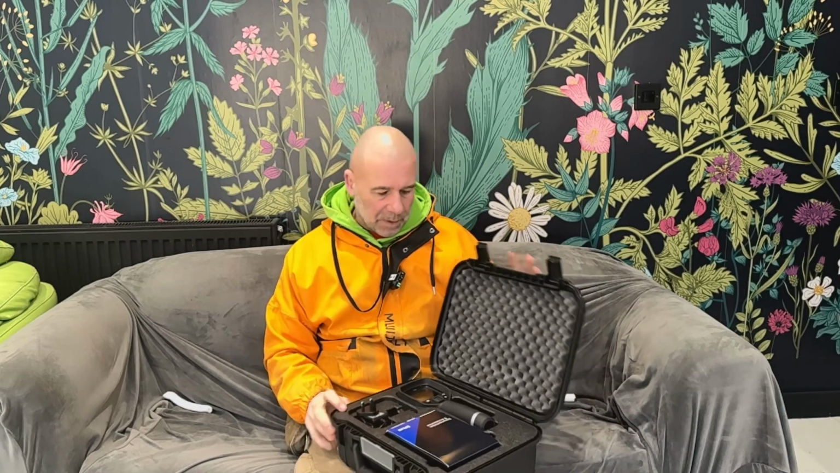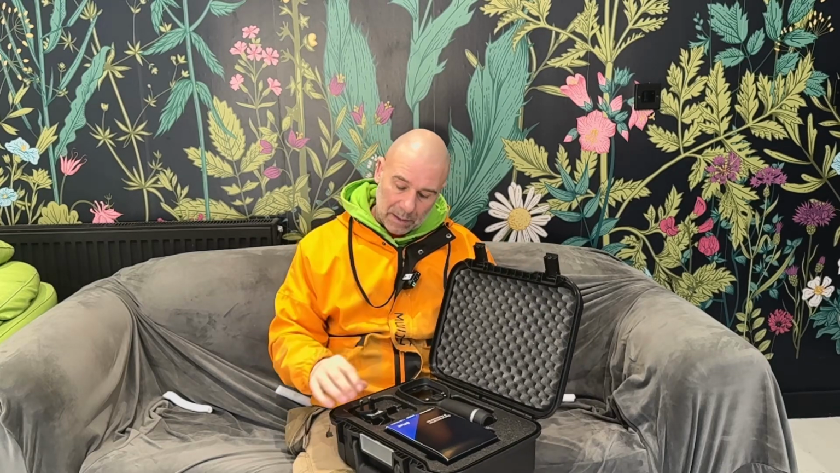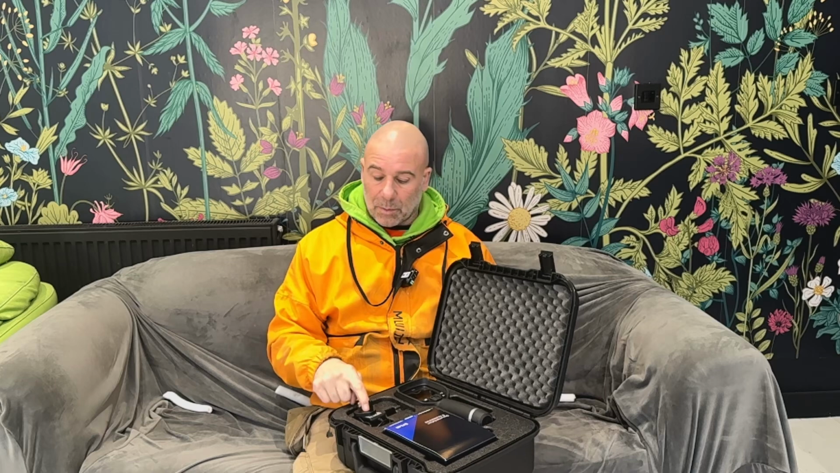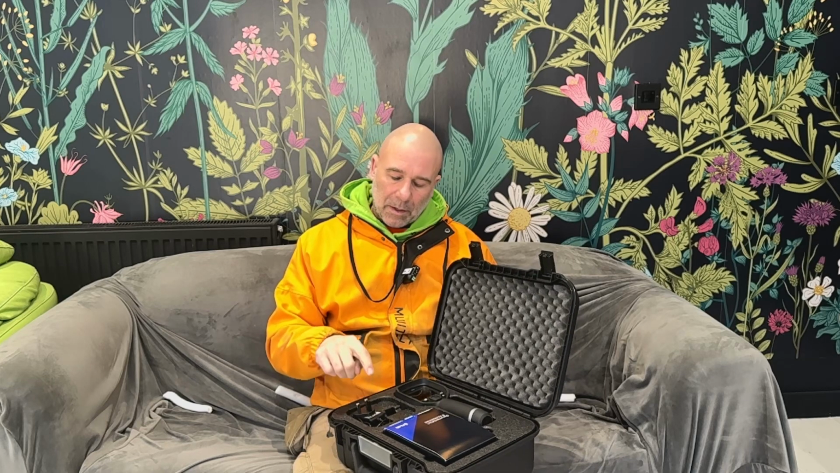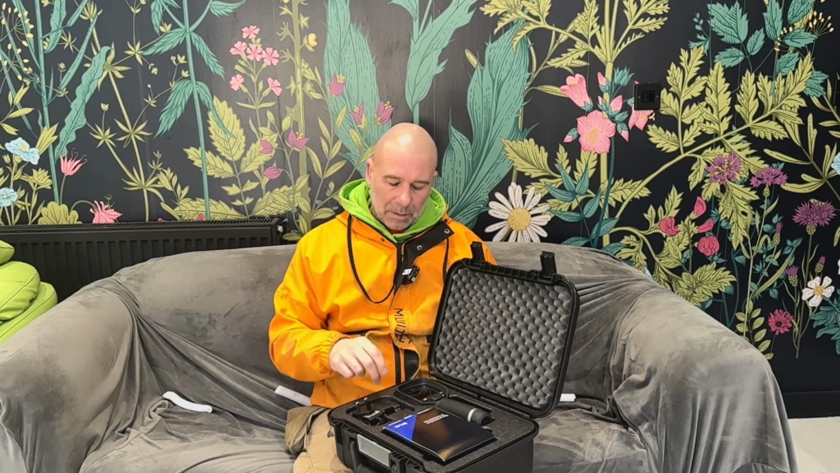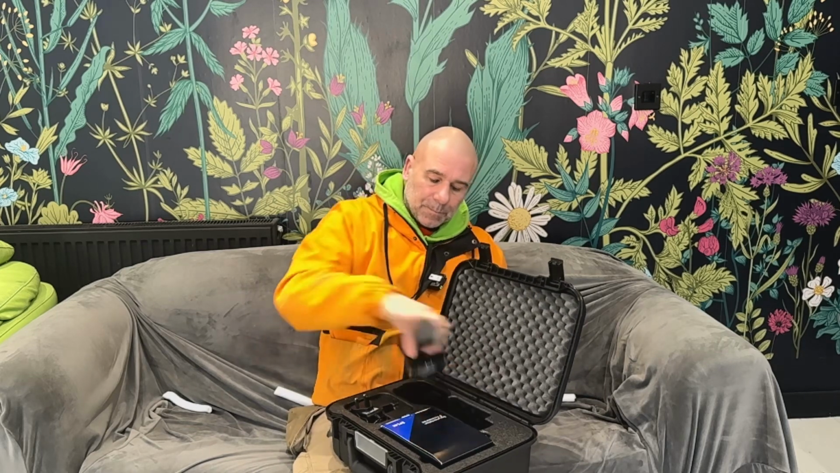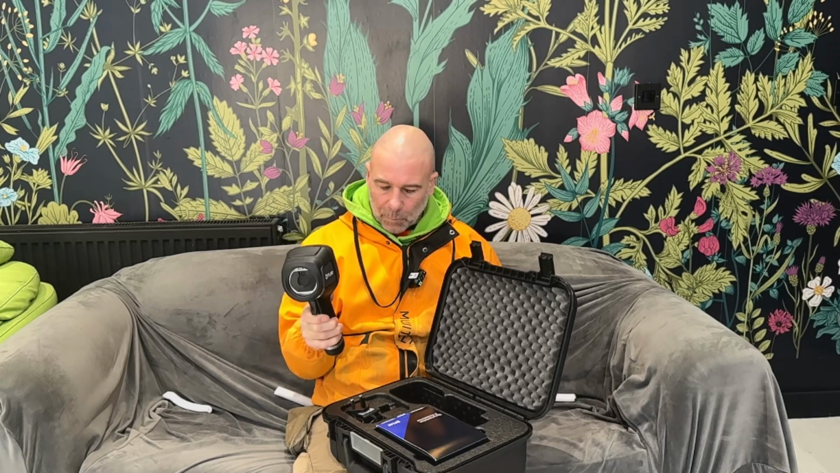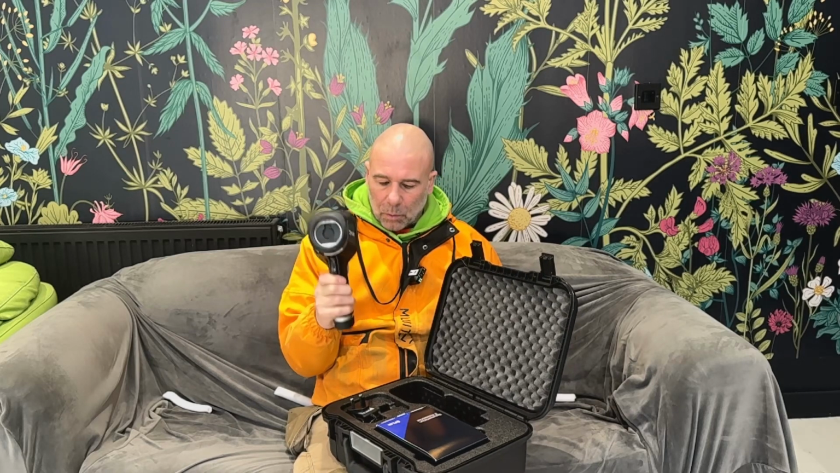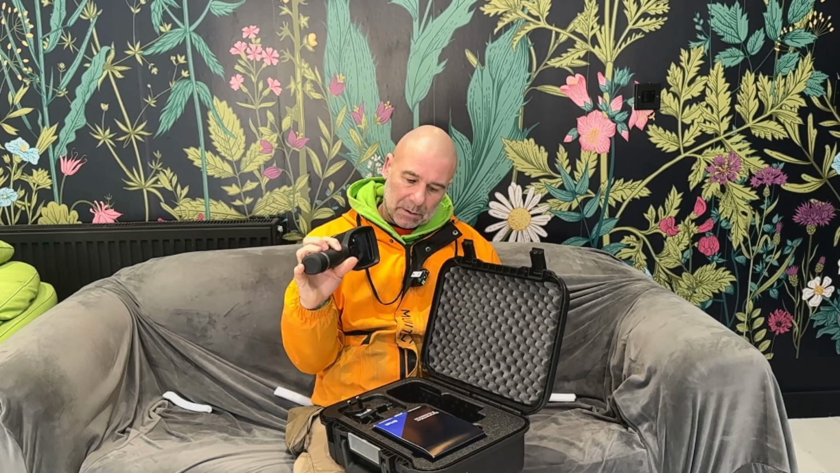and you get this box here with some paperwork in, and usually it comes with that, which is a plug, and it's got an adapter that plugs into the top of this unit, and once it's in, it will charge a battery that's in there.